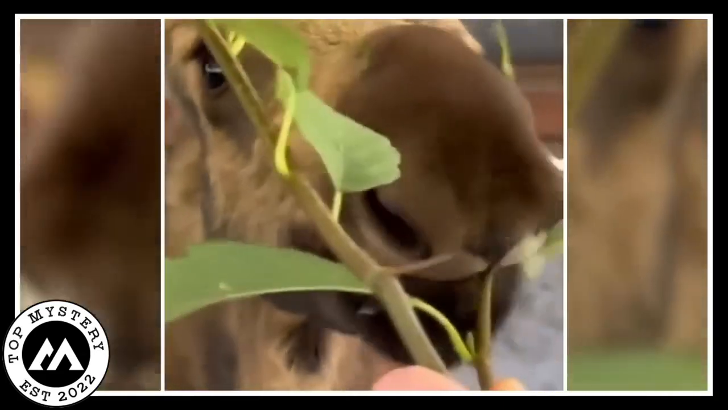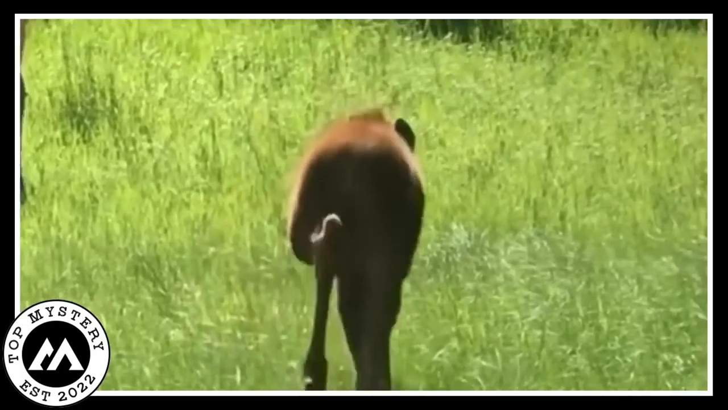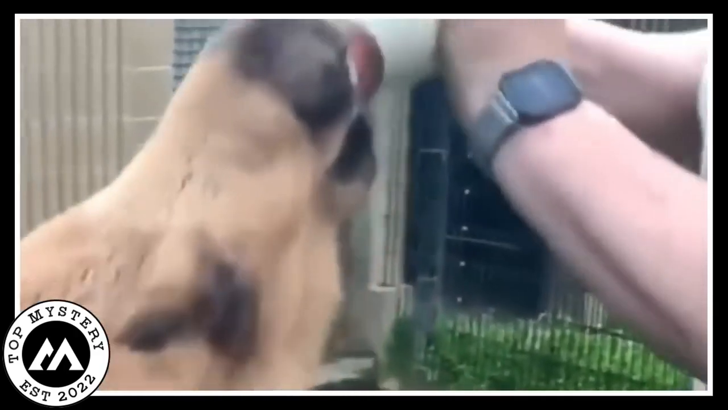It's like a tale of friendship overcoming tough times. Imagine the scene. Moose and family sharing a bond that's stronger than bear scares. The moose goes from missing its mom to chomping happily, thanks to its awesome new human pals. It's a feel-good story where a wild buddy finds a second chance at home sweet home.